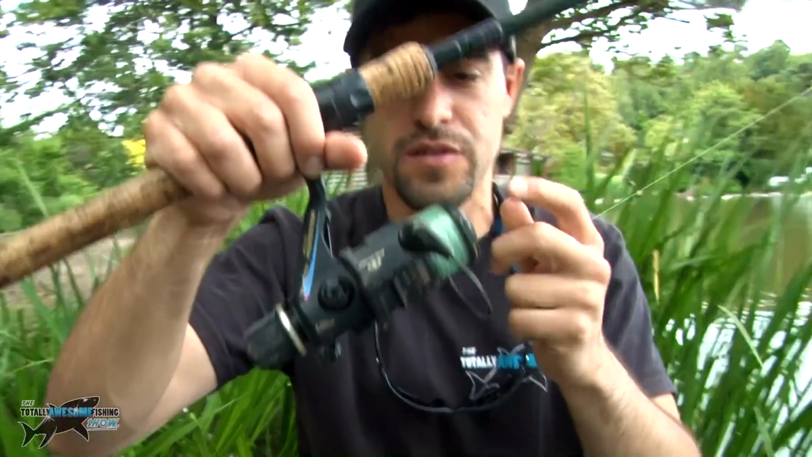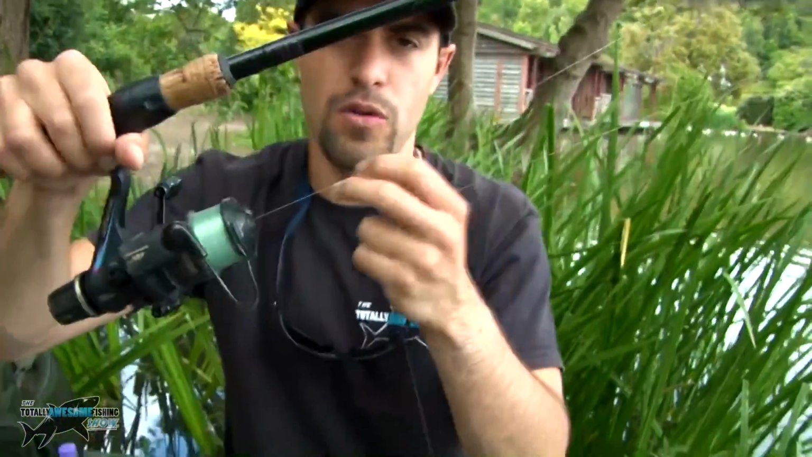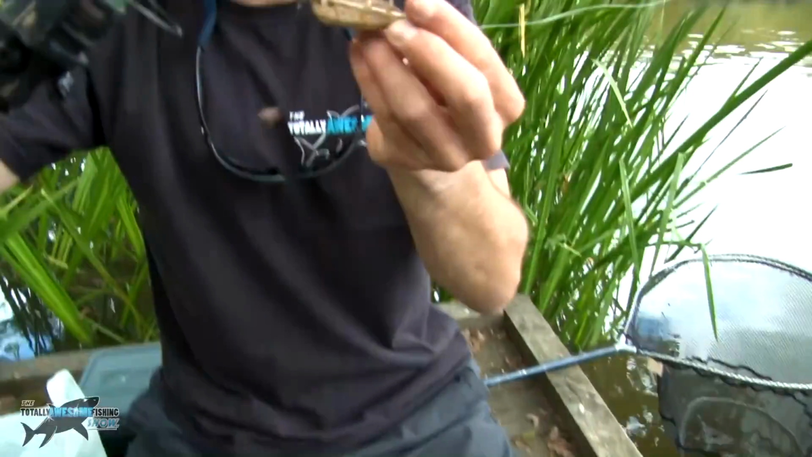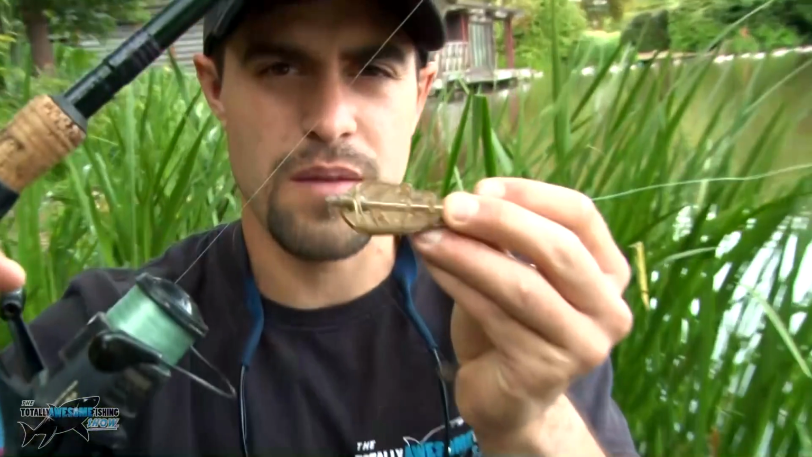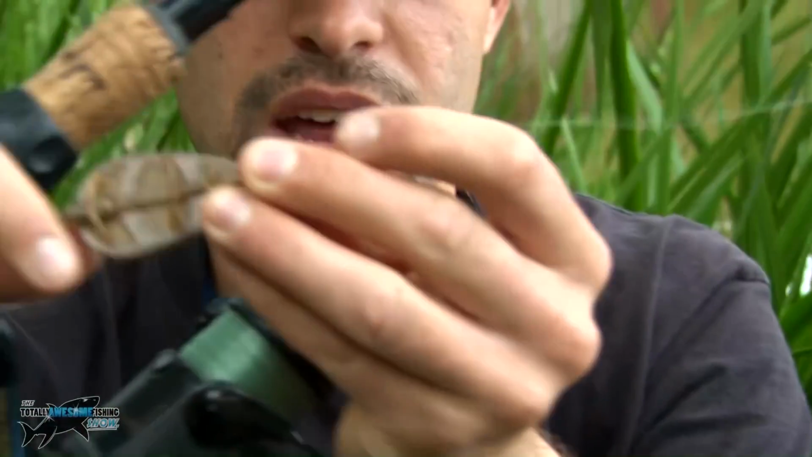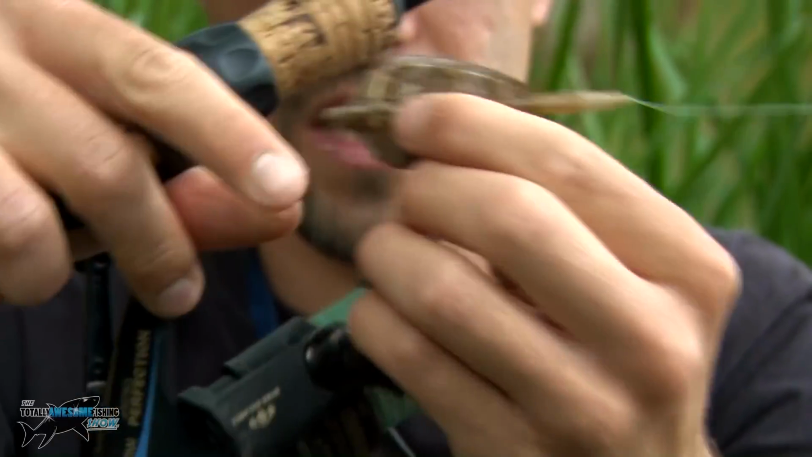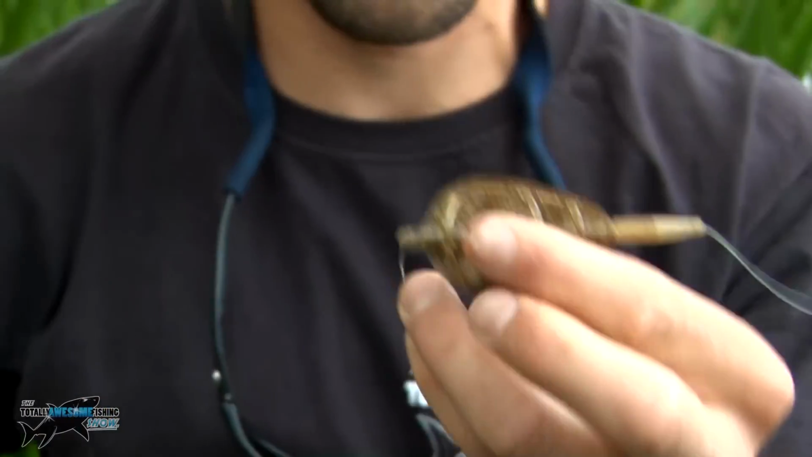Nice small size reel, about a 2000 size reel. 6lb line, I think it's Pro Gold, and that goes down to the feeder, which is a method feeder here, and this is 25 grams, this method feeder. So that 6lb line goes all the way through that feeder there, and then it comes out here, and this is the great thing about it. I'll show you how it works.